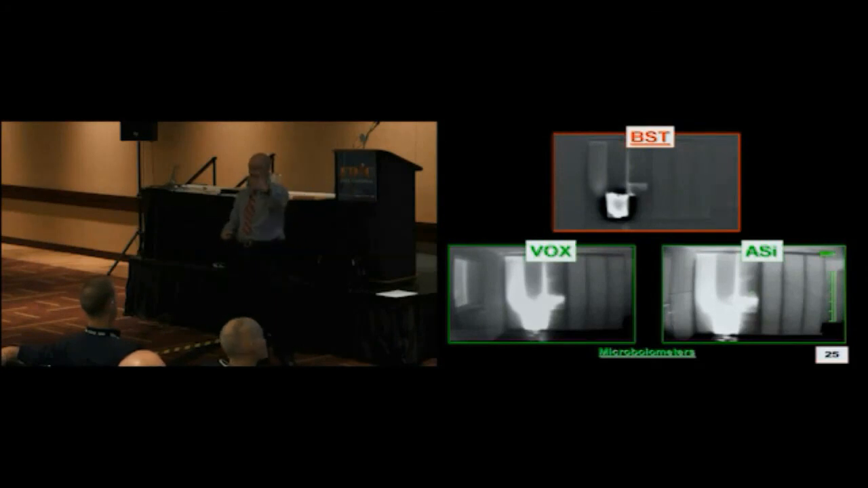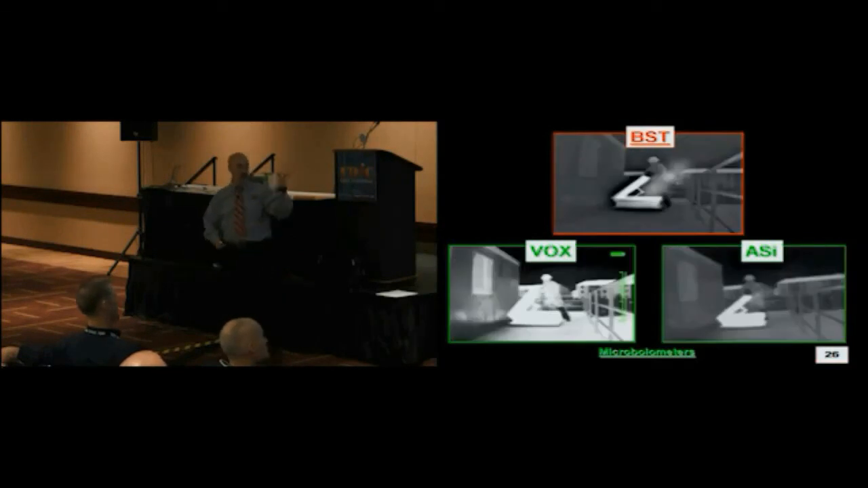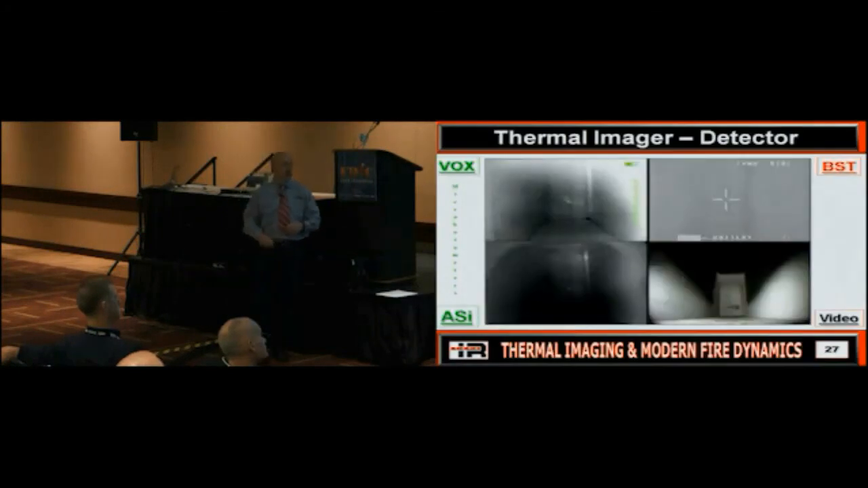So as we change models, change detectors, we've got to know what's similar and what's different. Is everybody good? Vent conditions, showing a lot more heat here than here or here. But it's the same condition, but it's 3 different cameras going to show it 3 different ways. Now, this once again, we start off with the fire.